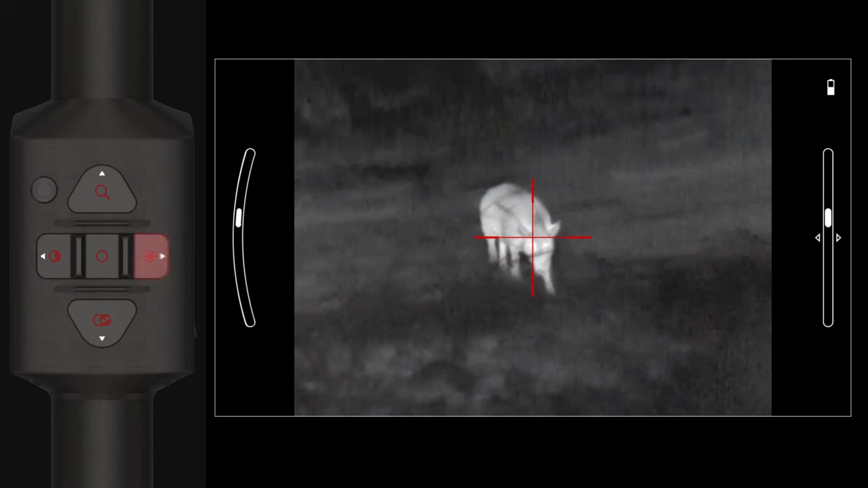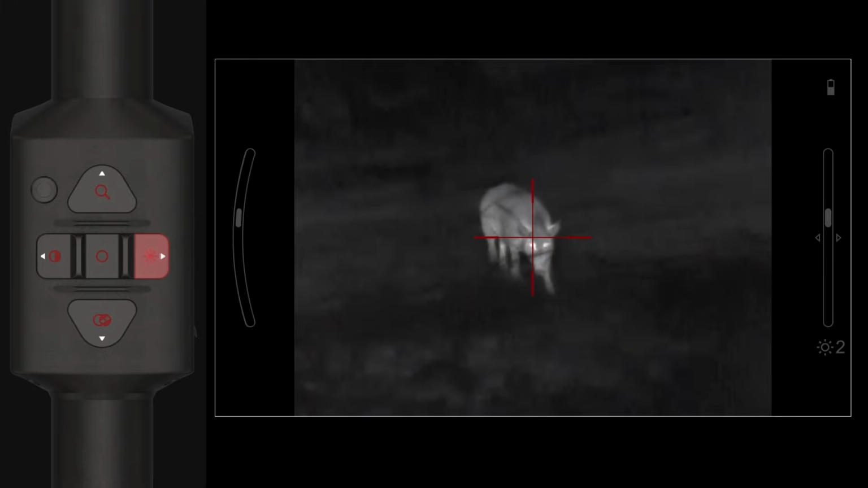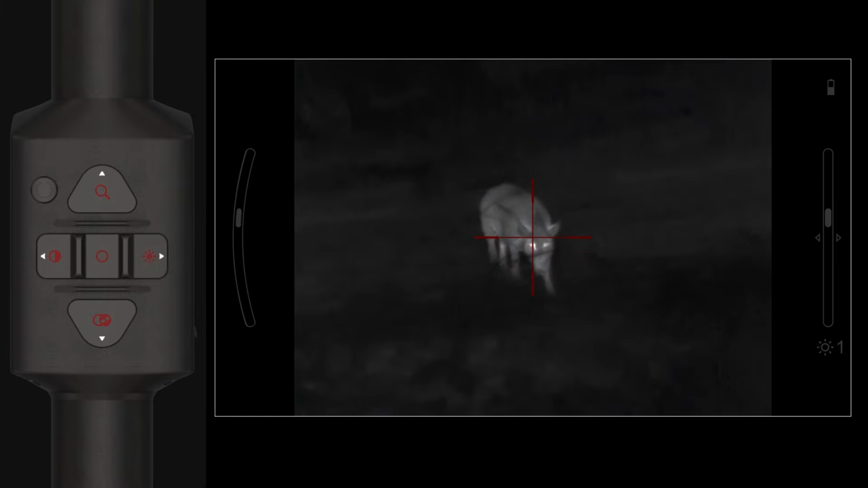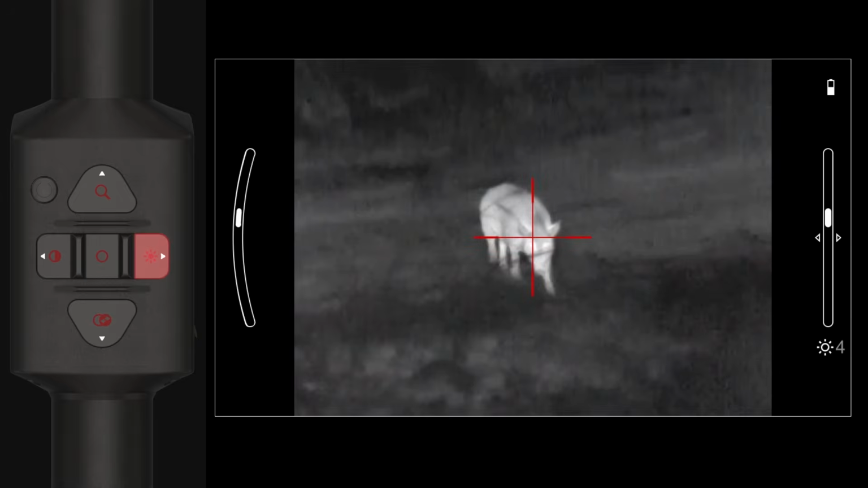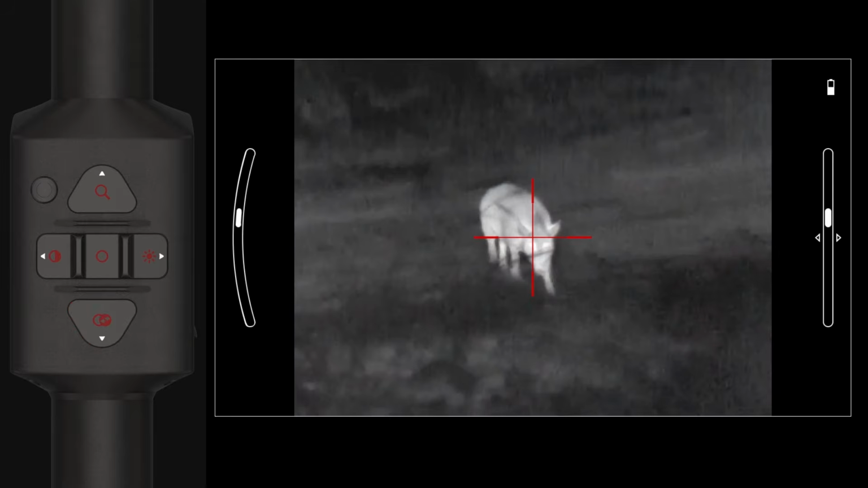A short press of the right button allows you to adjust the brightness of your micro display screen. A short press of the down button will change your thermal mode from white hot to black hot. A short press of the OK button will perform a manual nuke.